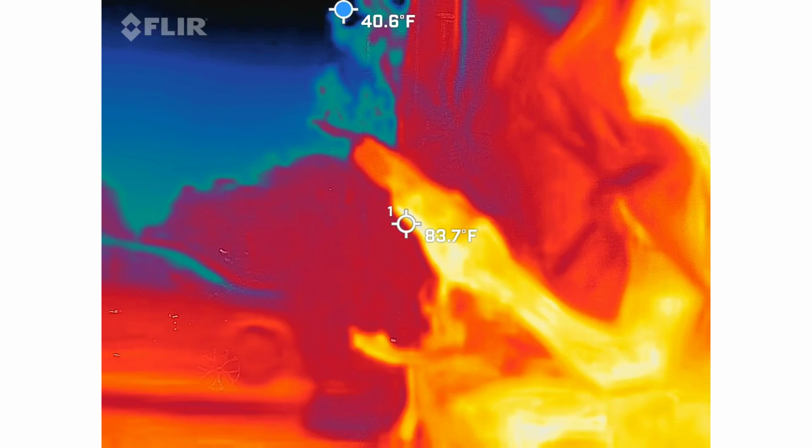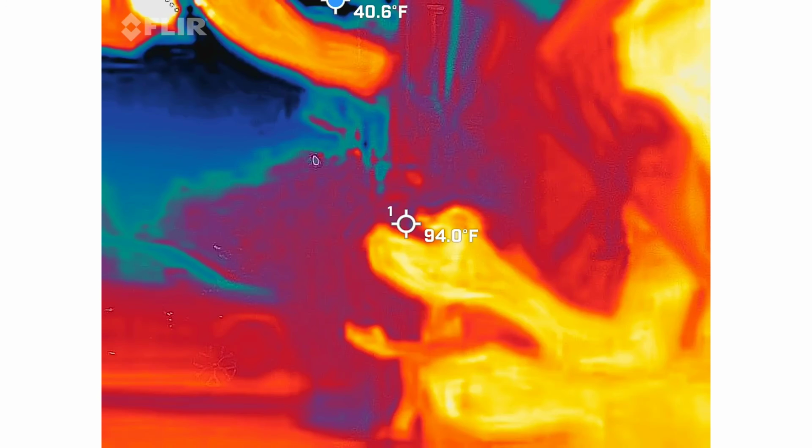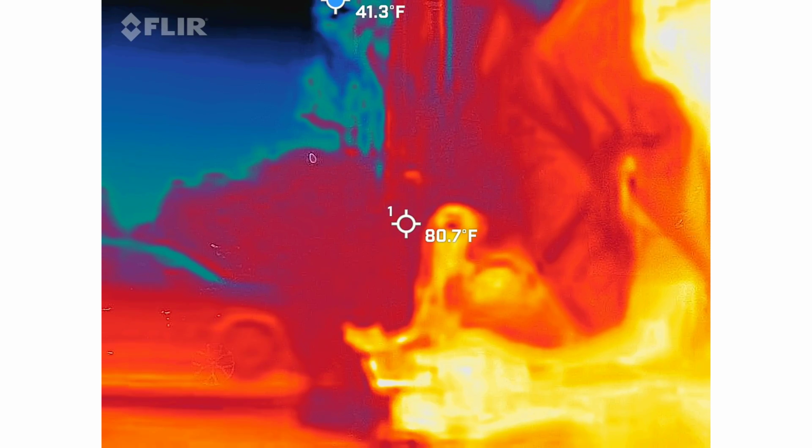Oh, I did not show you guys the crazy evidence. Before I truly pack up the bag, don't let me forget to show you what I caught here with this camera, because it is truly amazing stuff.